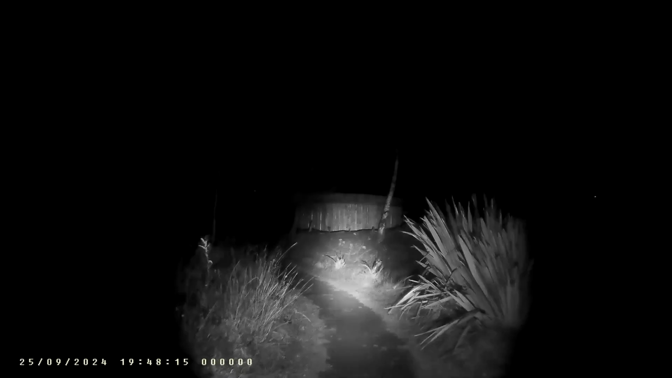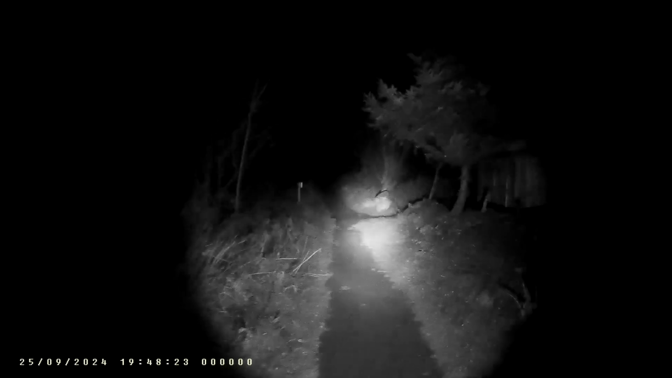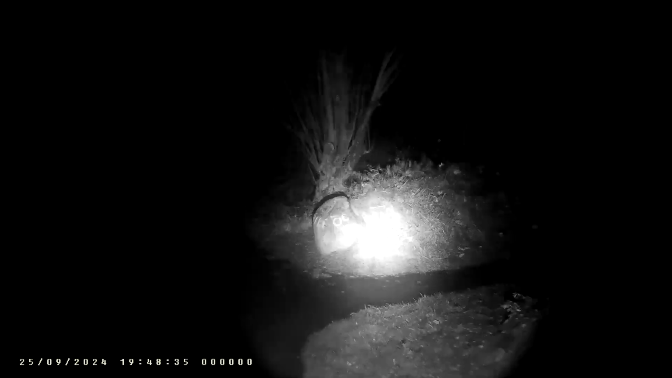God, it's flipping warm. For November, it's warm. Yeah, there is a bit of a breeze, and it is a warm breeze. I hope it just doesn't mess up my audio.